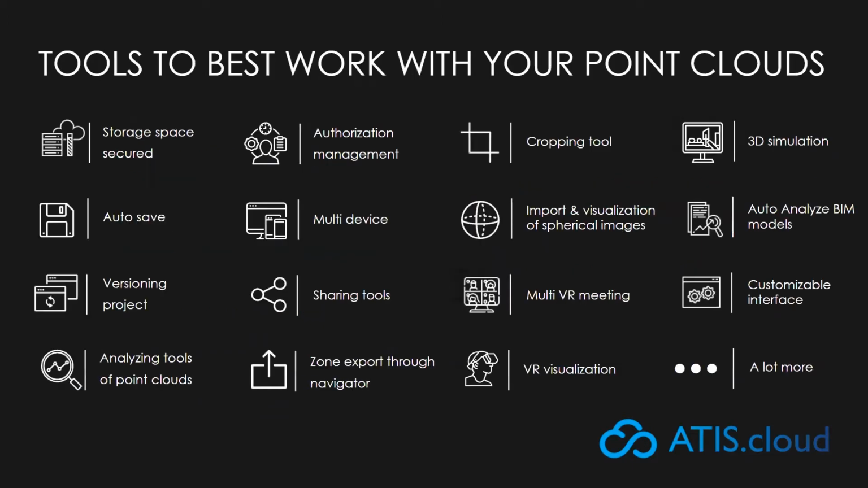So here are some of our tools. You will find on this slide our top 16 features. Obviously this list is not exhaustive, but it represents the most recurring usage of our clients. ATIS.cloud is the only point cloud exploitation and visualization platform working with structured and unstructured scans. And it's compatible with point clouds and scanners regardless of the origin device. Like I said earlier, we are compatible with mobile scan, terrestrial scan, and UAV.